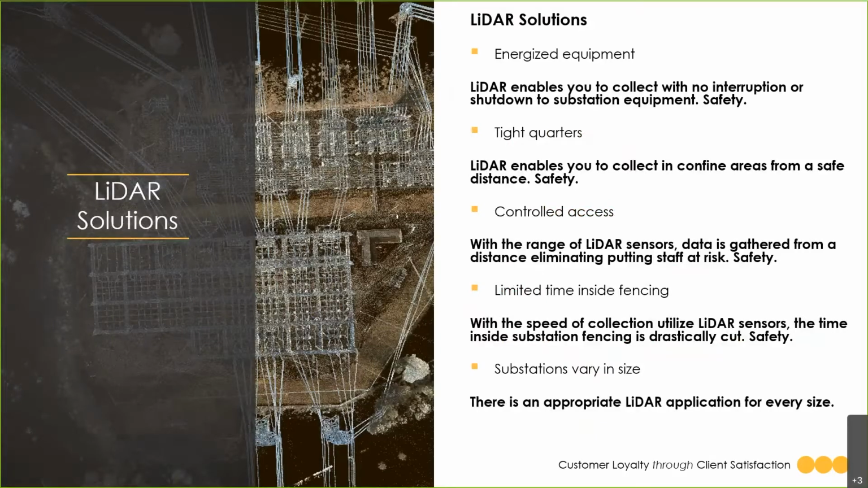Yeah, and that brings us to our main topic of our conversation today: how LIDAR solutions can help reduce and even eliminate many of the challenges of the substation survey. So again, looking at your energized equipment, LIDAR enables you to collect survey grade data with no interruptions or the need to have qualified workers perform lockout tagout on the substation equipment. The main thing is it keeps everyone safe at the site.